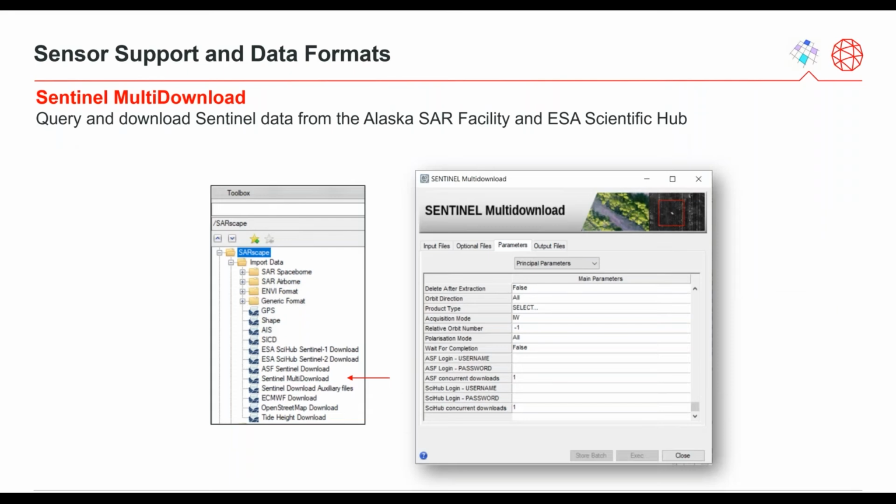The new Sentinel multi-download tool allows users to perform a query and download Sentinel data from both the ESA Scientific Hub and the Alaska SAR Facility.